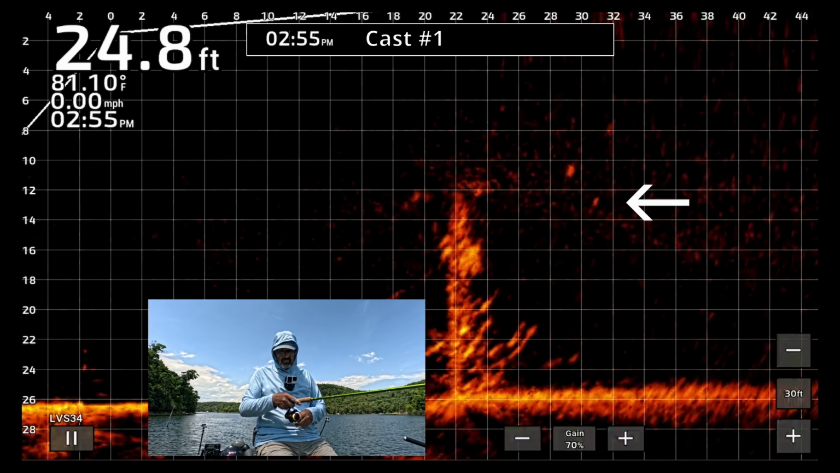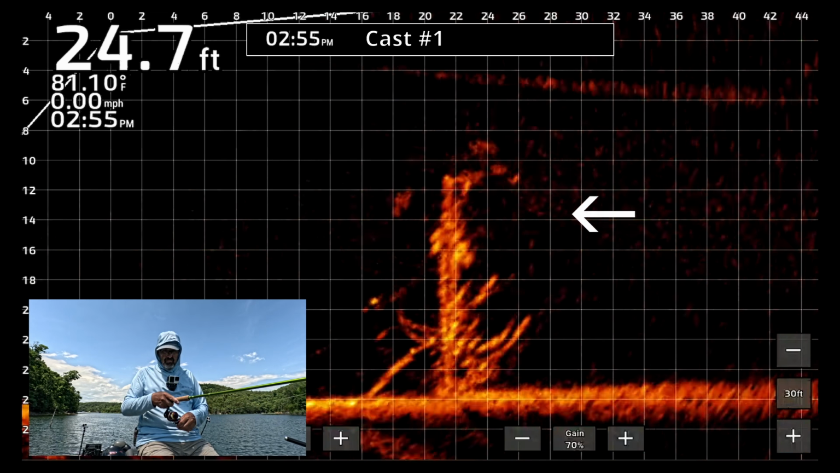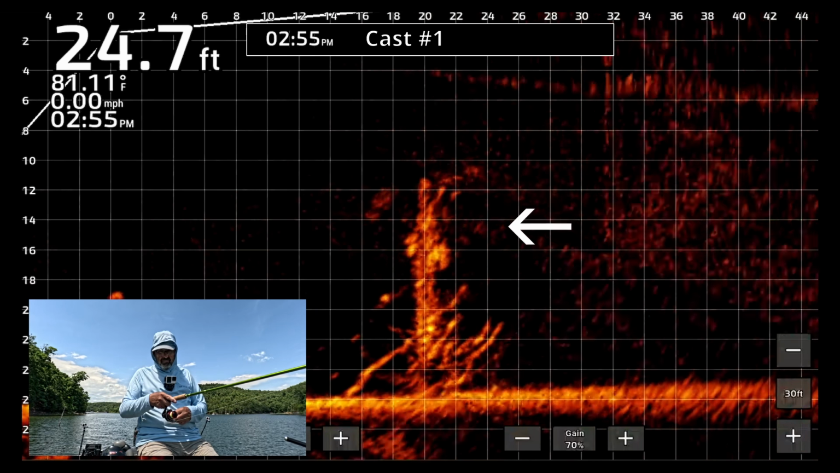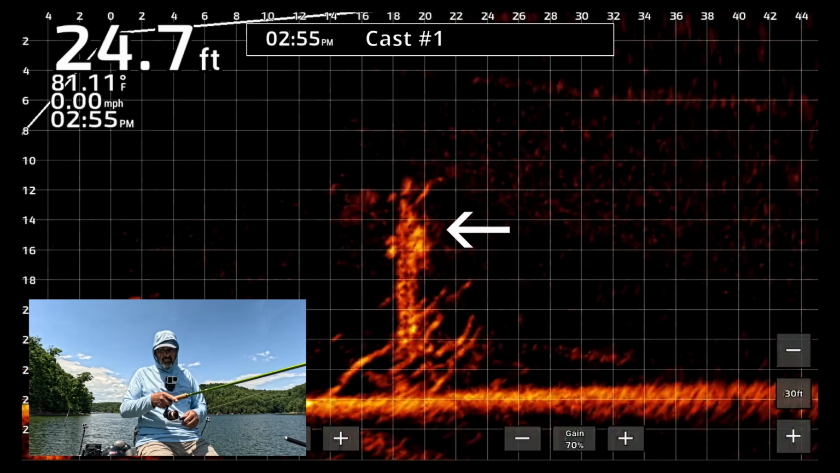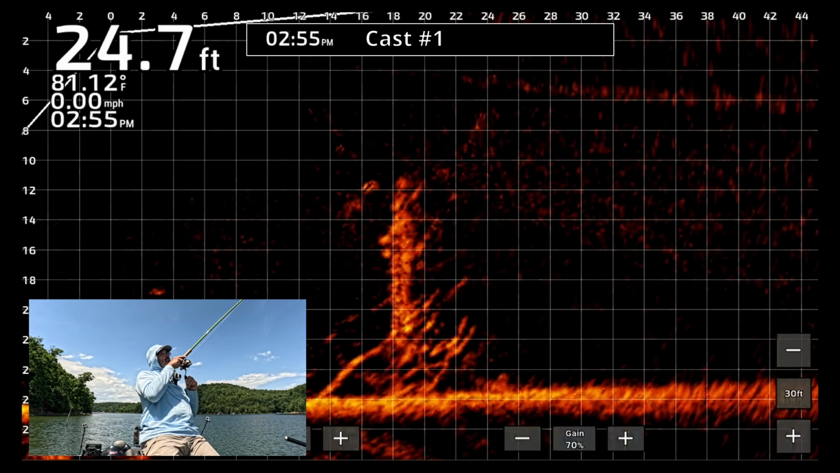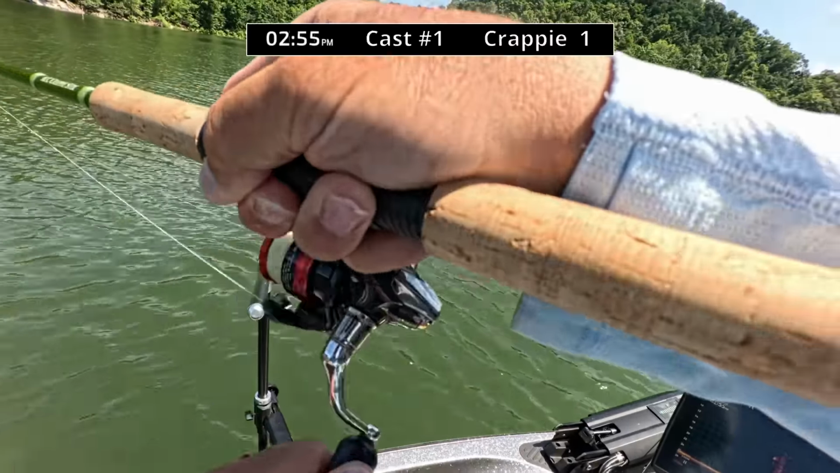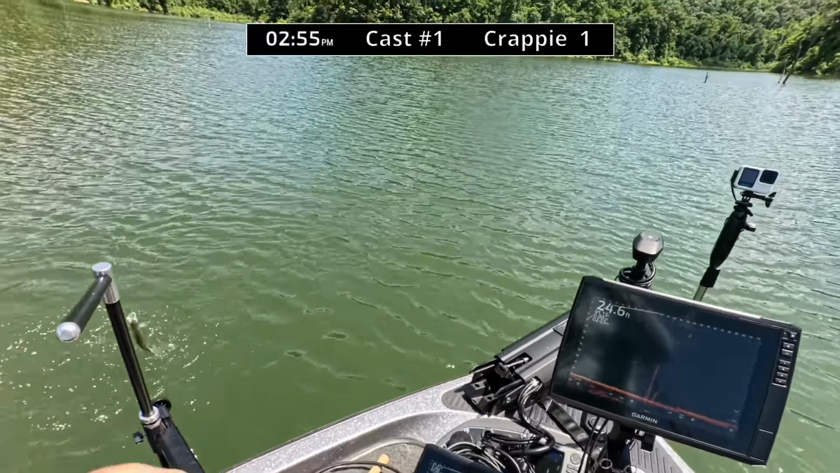I'm going to keep the time of day, the cast numbered, and the crappie count for this new fishing area because the bite is now on, at least for the next few fish. Found some more crappie.